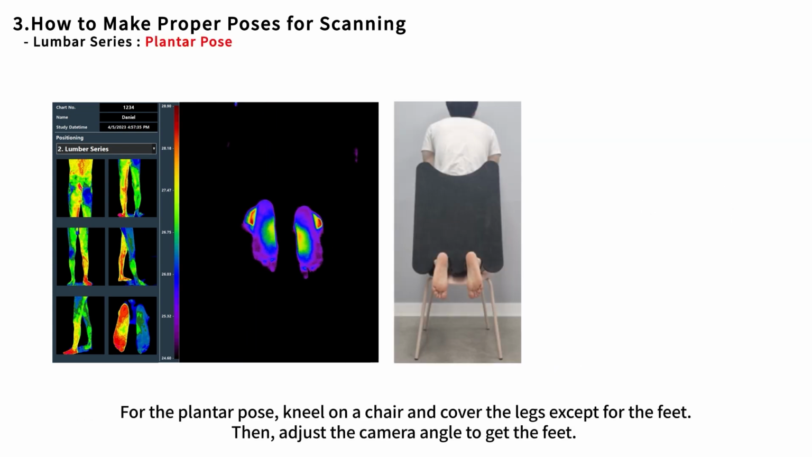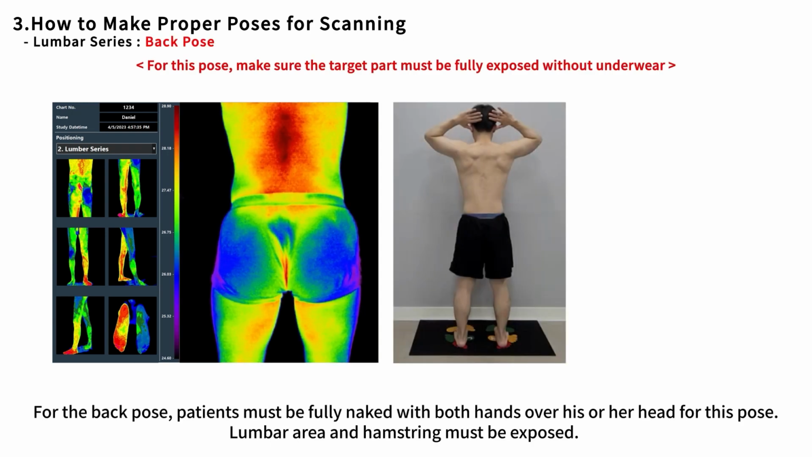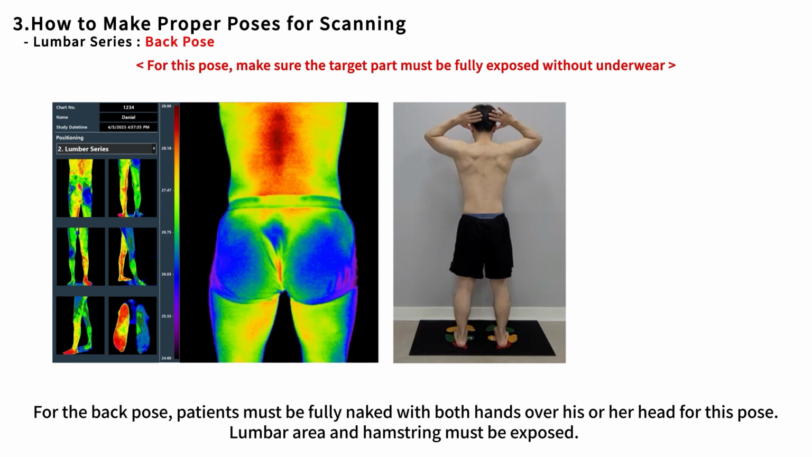For the plantar pose, kneel on a chair and cover the legs except for the feet. Then adjust the camera angle to get the feet. For the back pose, patients must be fully naked with both hands over his or her head for this pose. The lumbar area and hamstring must be exposed.